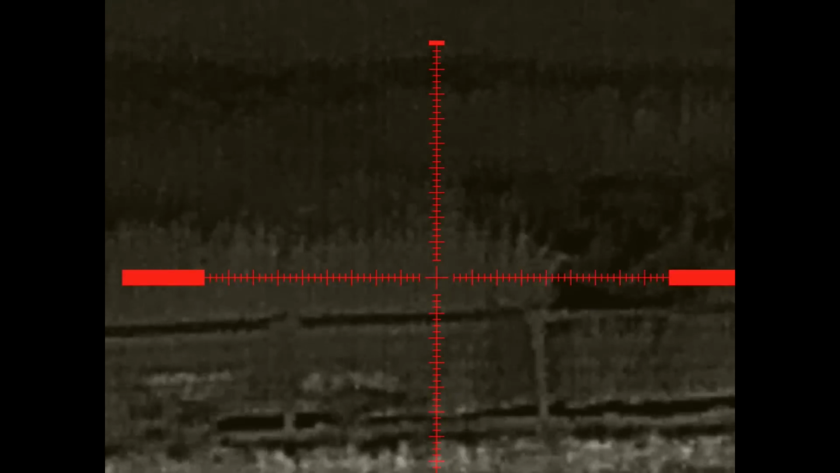The foxes round here are so cautious. You can see it sniffing the air. No, he's decided to go back into the rushes. You can just catch glimpses of it every so often.